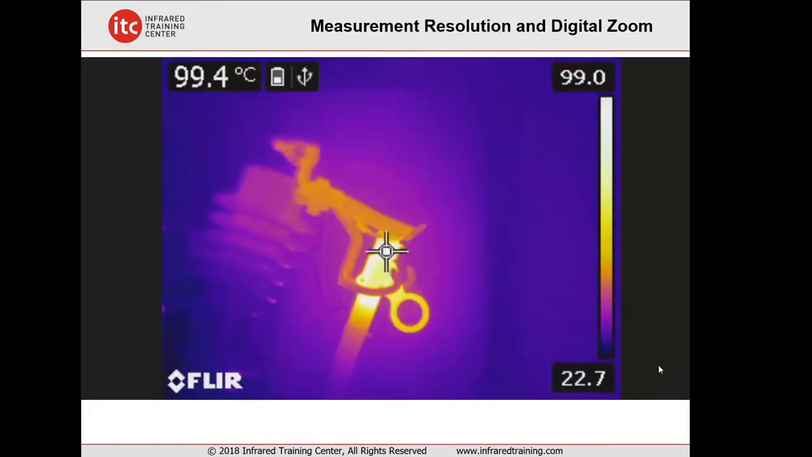Hopefully this video will play. We're going to run this through. I've started off here at about 3 to 4 feet or so. The spot meter there showing us a temperature of about 99.4 degrees Celsius. So we're almost 212 degrees Fahrenheit in this example. But this is at 3 to 4 feet. I'm going to play this through.